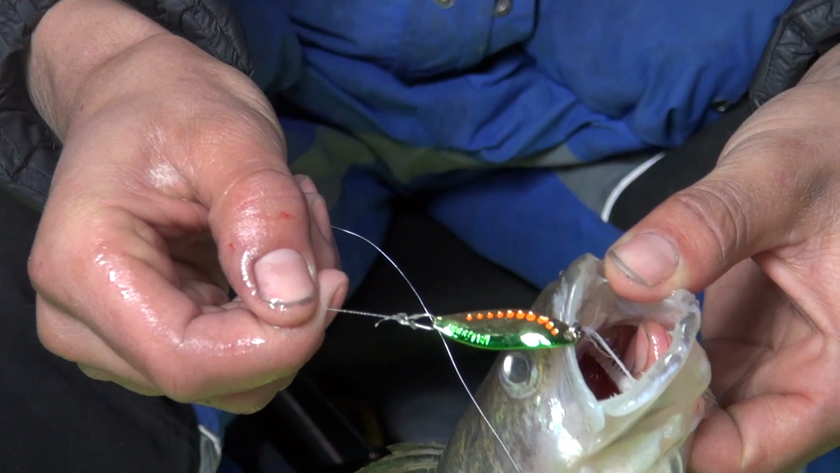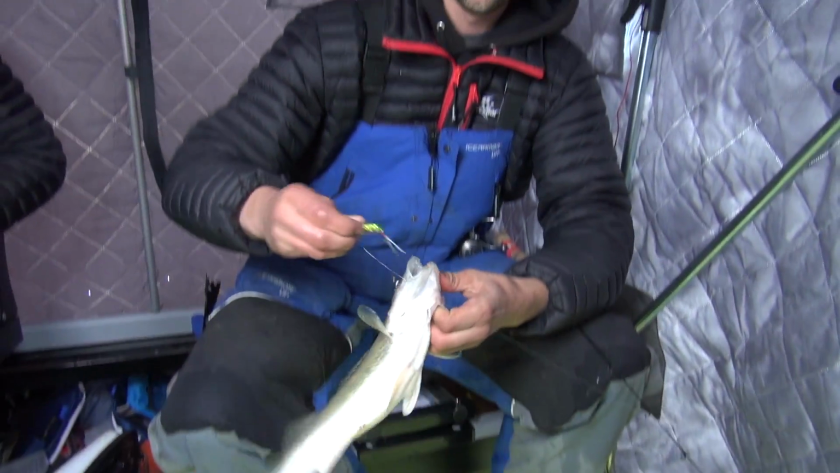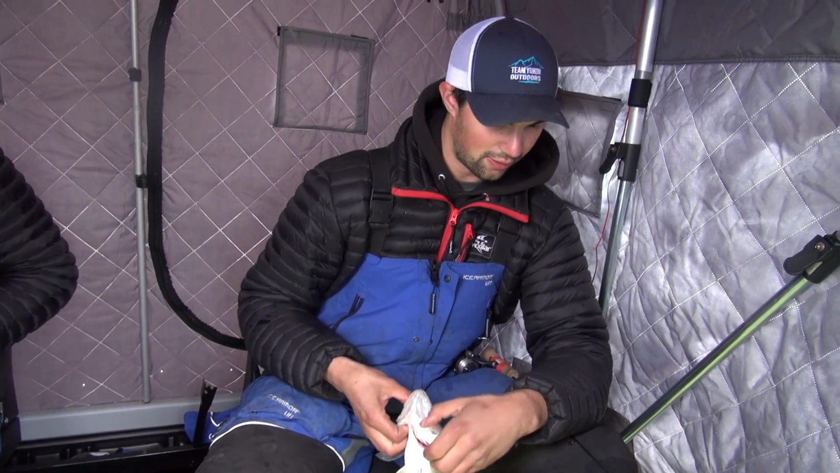That Leech Lake Flutter spoon right there. Nice green gold. We got that. There we go. Another good eater. Another good eater. Some tacos later tonight, boys.